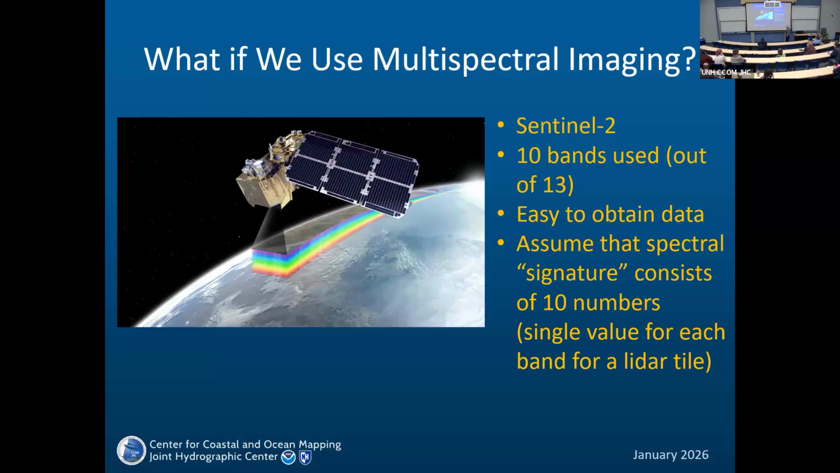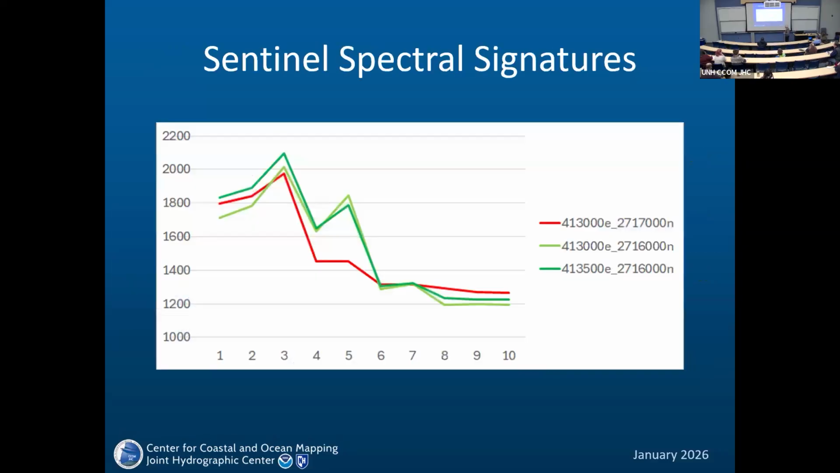And so we assume that the spectral signature consists of 10 points, and each tile was averaged over for each band. So thus we end up with a signature consisting of 10 points.